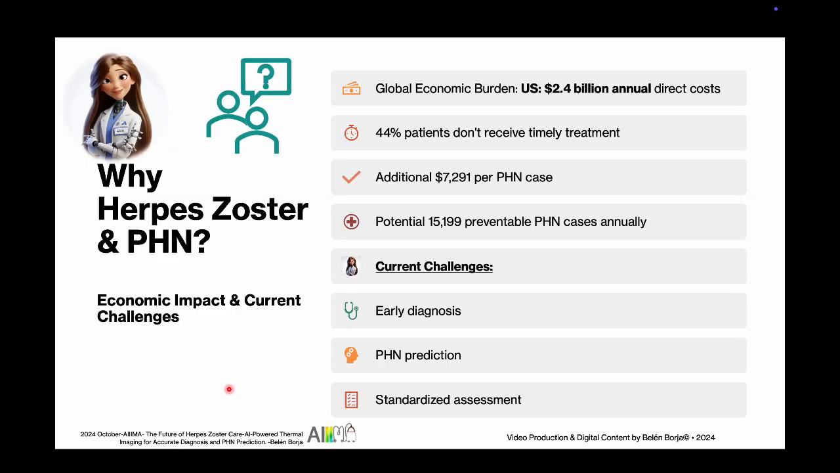Let's start. Let's review first why this matters. Brace yourselves, we're about to ignite a thermal war on herpes zoster and post-herpetic neuralgia. The numbers are staggering: a jaw-dropping $2.4 billion in annual costs for the US, and a shocking 44% of patients missing out on timely treatment. And if that wasn't enough, each case of post-herpetic neuralgia piles on an extra $7,291, with over 15,000 potentially preventable instances every year. But this is no time to tiptoe around, it's time to take action.